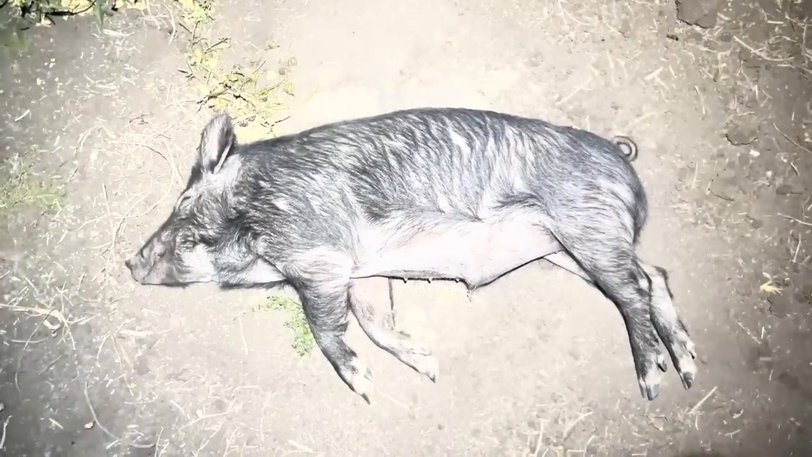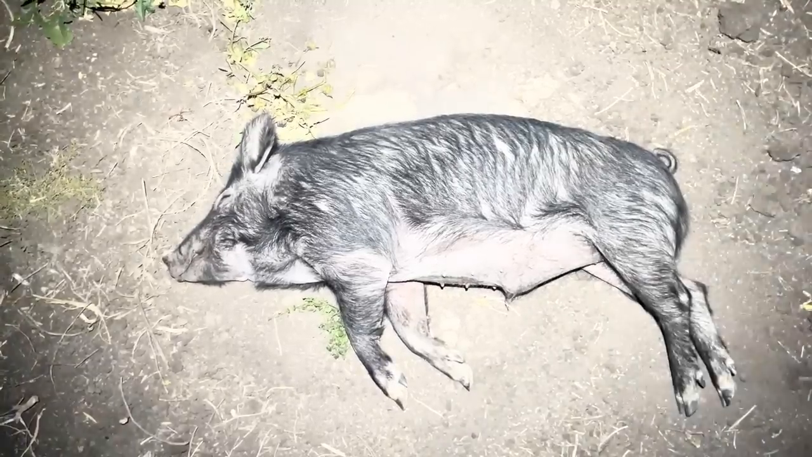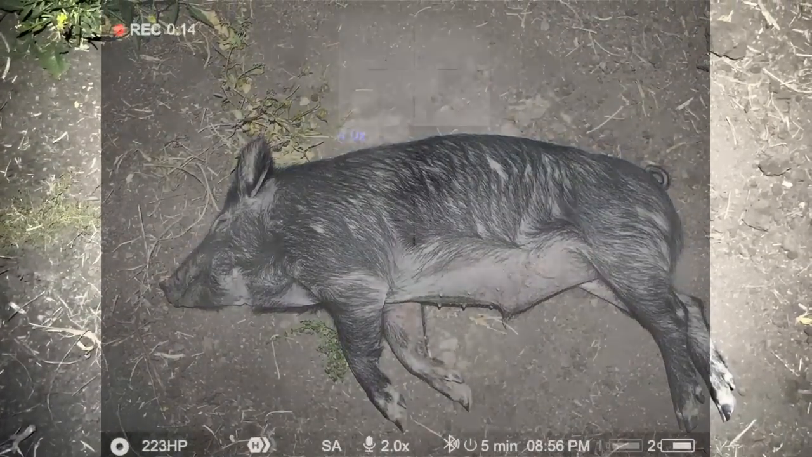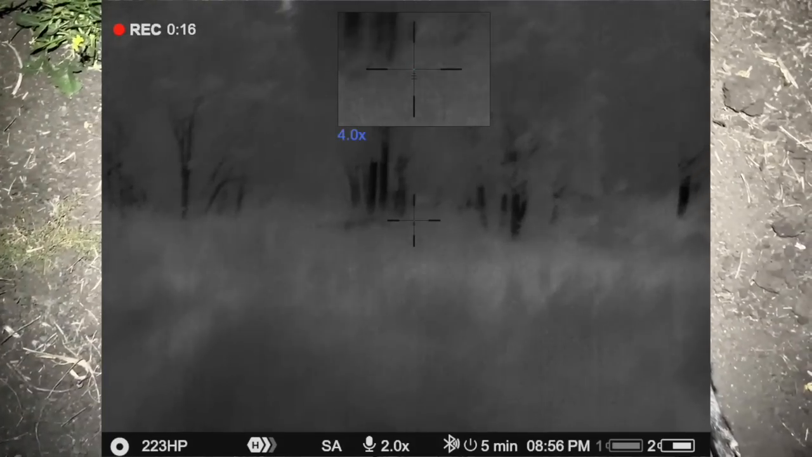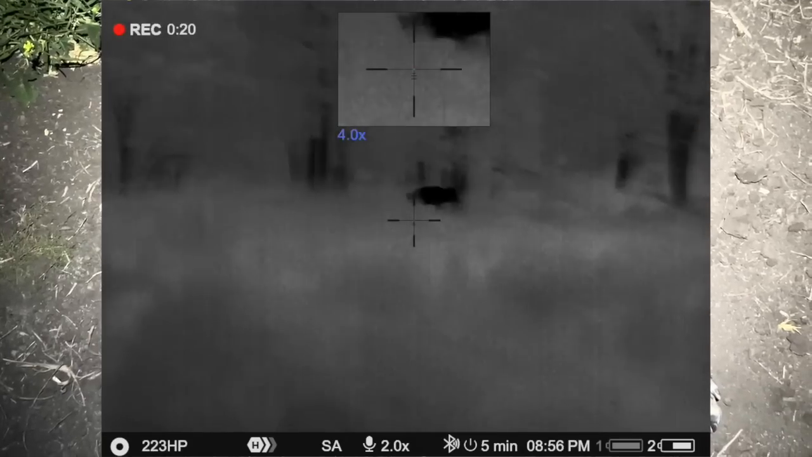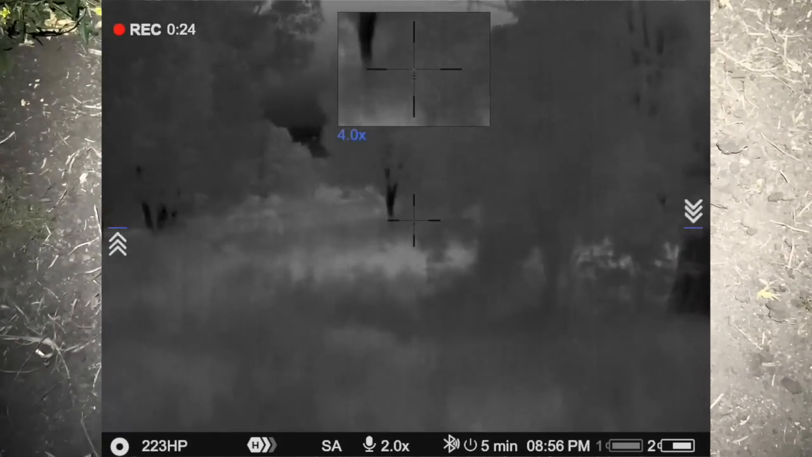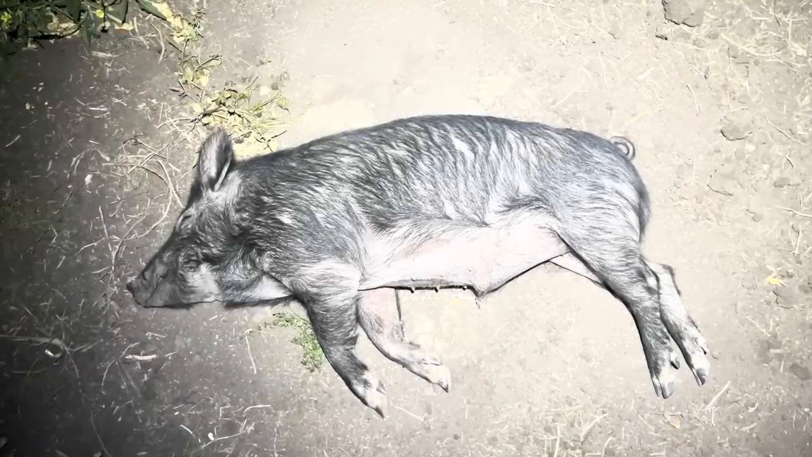Well, here's number 4 from the first mob. So I went and had a look for that first one, I couldn't find him. I found a bit of a blood trail, but it was going off into the timber. But there was air bubbles in the blood, so I've got him through the lung, so he's not going to make it.